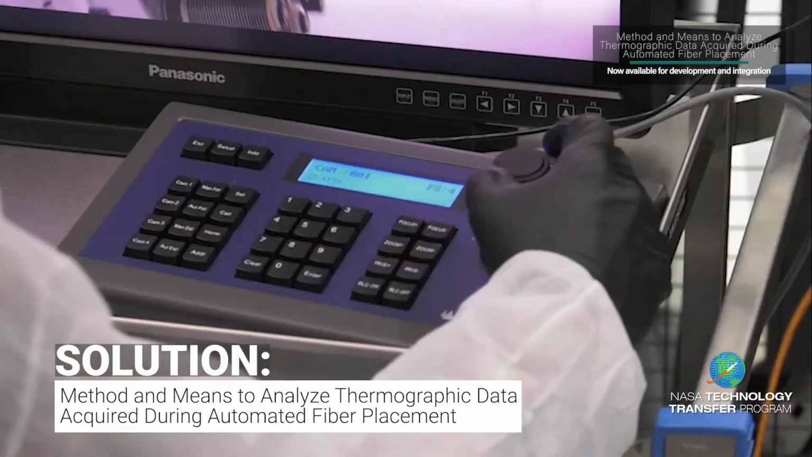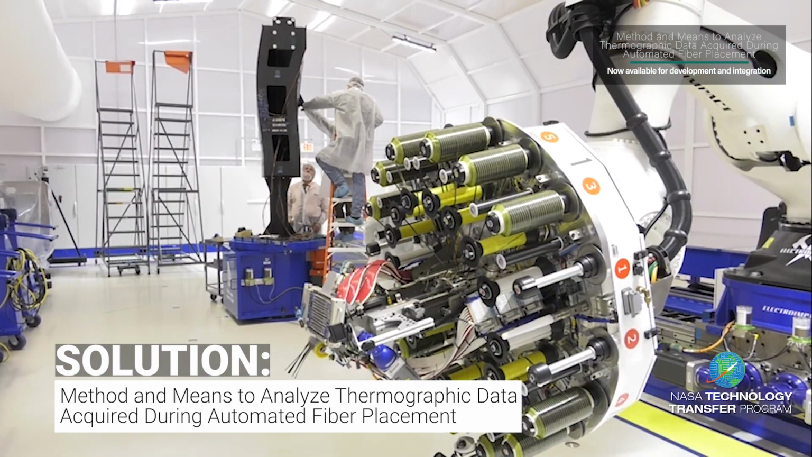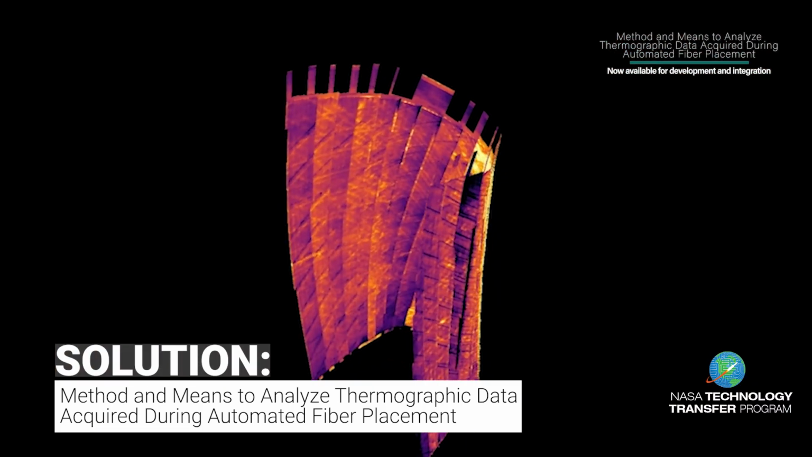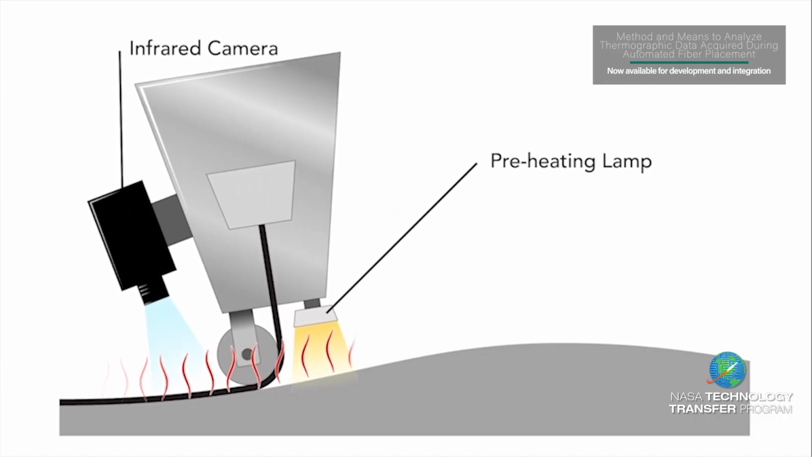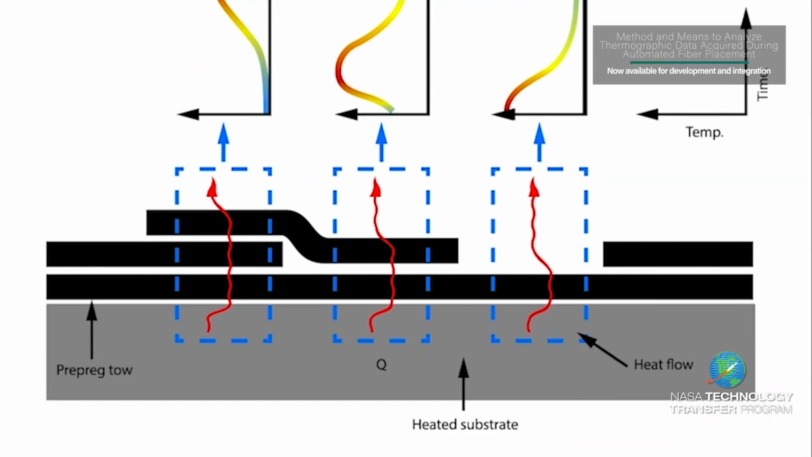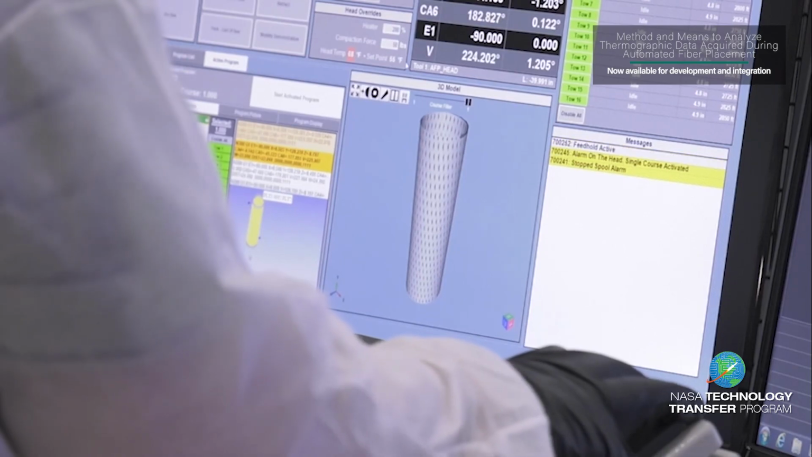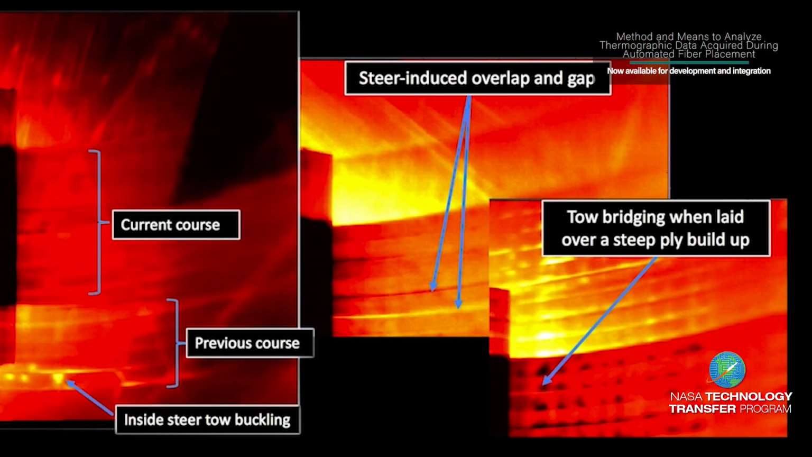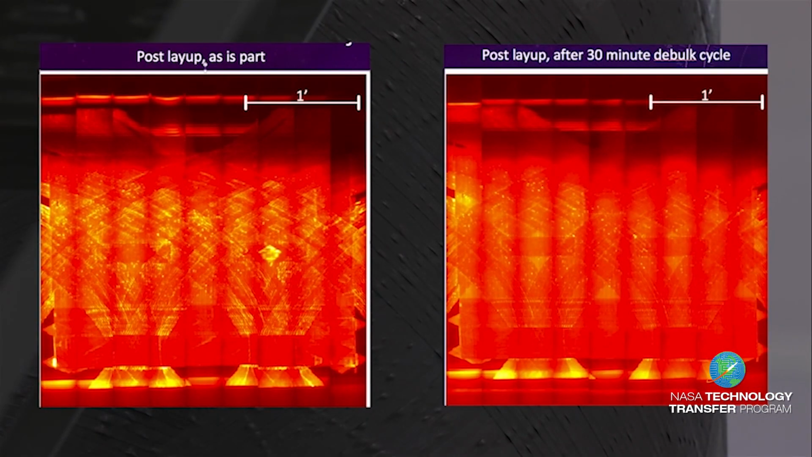Researchers at NASA Langley Research Center have developed a method of detecting and locating the AFP machine defects by capturing and analyzing thermographic data. The AFP machine indirectly heats the fiber strips and captures temperature data through a thermographic camera. Anywhere the thermographic data varies indicates the existence and tags the location of an overlap or a gap in the fiber placement. This technology was designed to track flaws in real time, saving time, labor, and resources by reducing the need for manual visual inspection and expensive repairs.